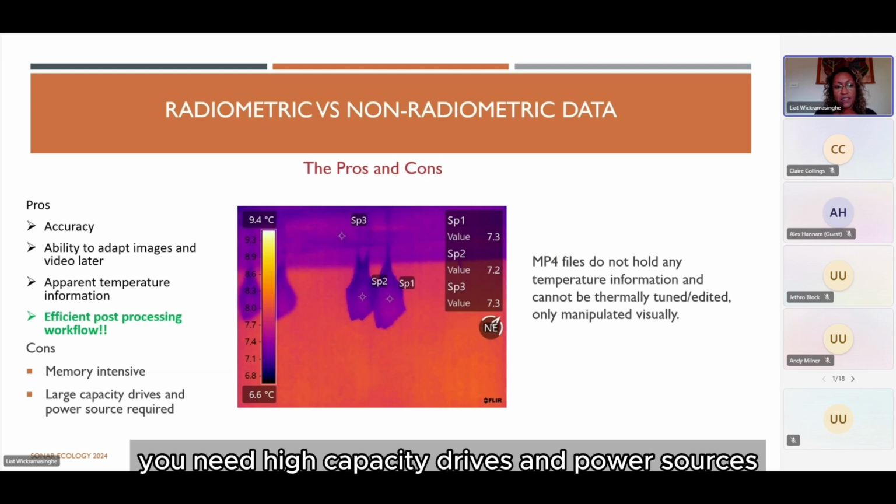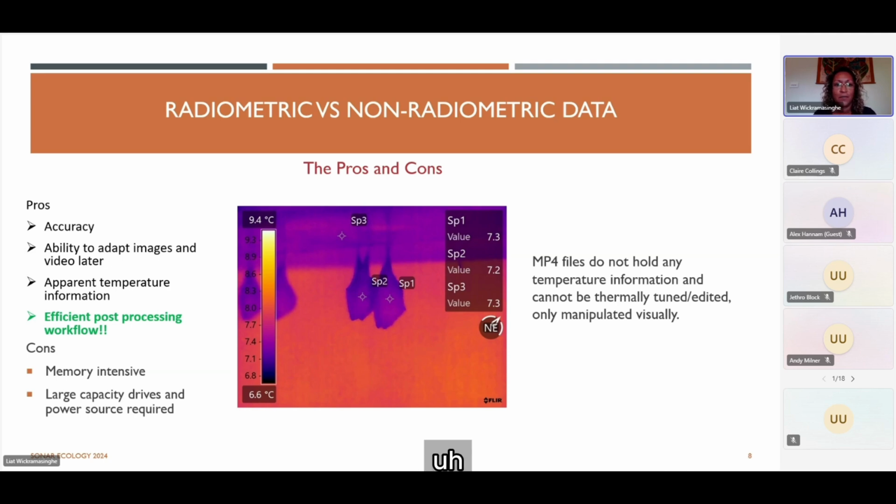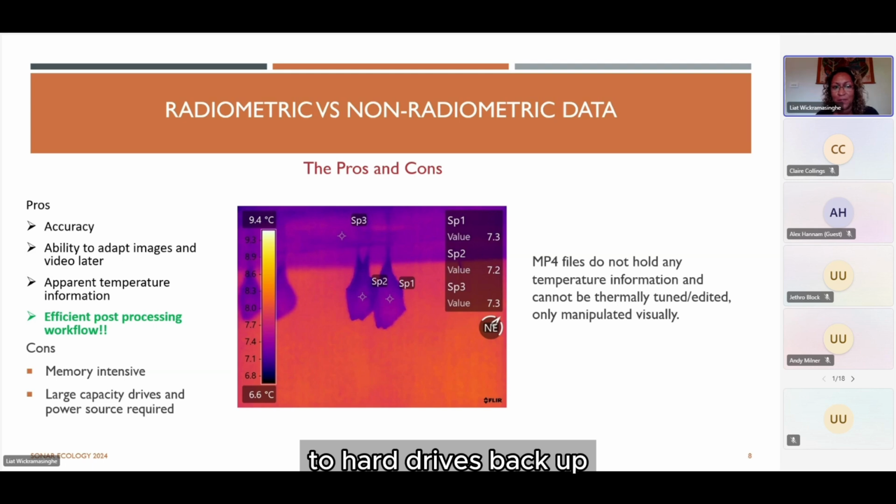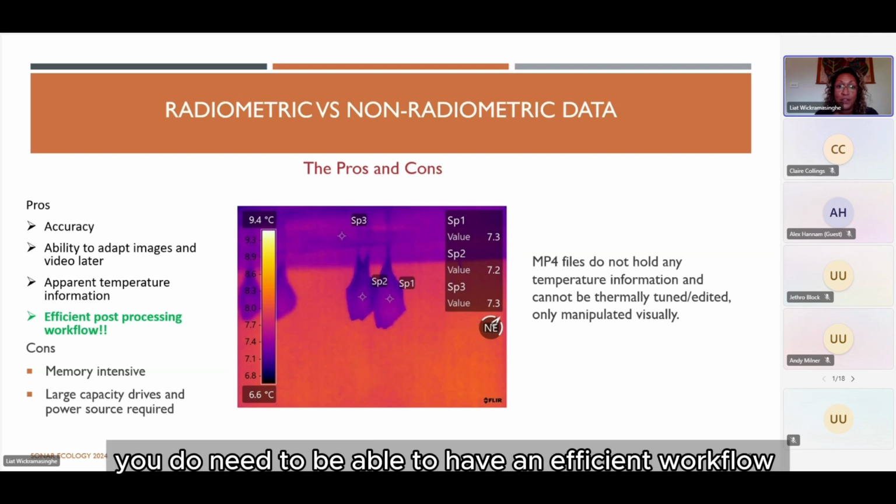You need high capacity drives and power sources, and your backup system needs to be powerful and large. So our field is becoming increasingly technical, and all our peripherals, from laptops to computers to hard drives to backup, are all sort of mounting up. But that's what you do need to be able to have an efficient workflow.